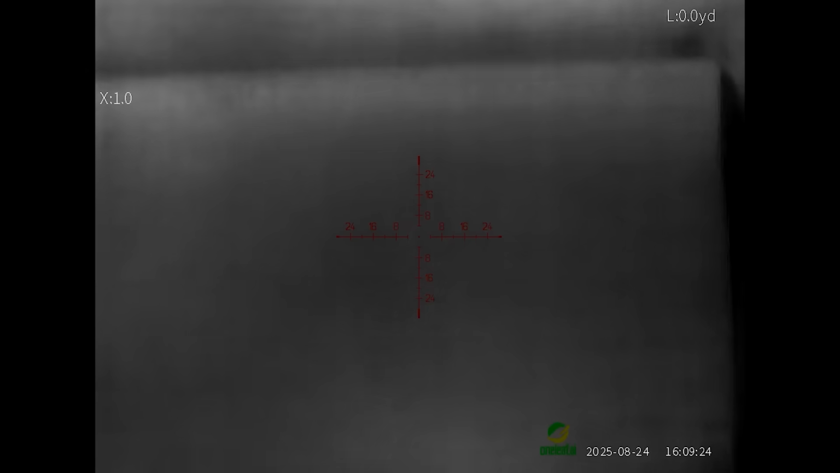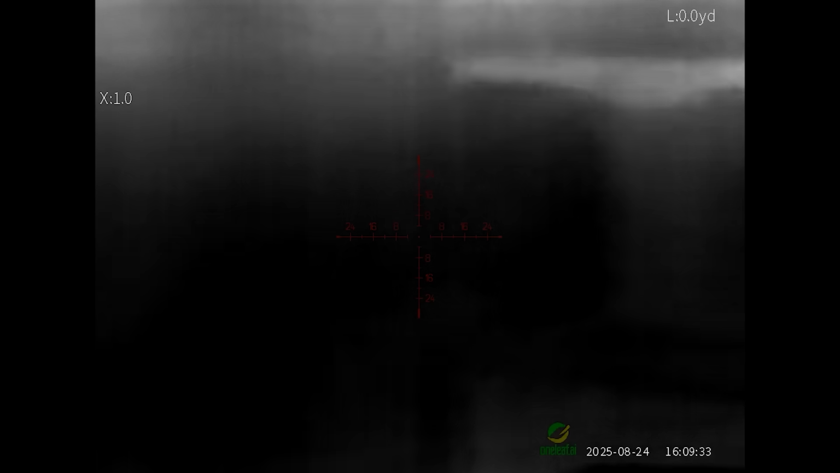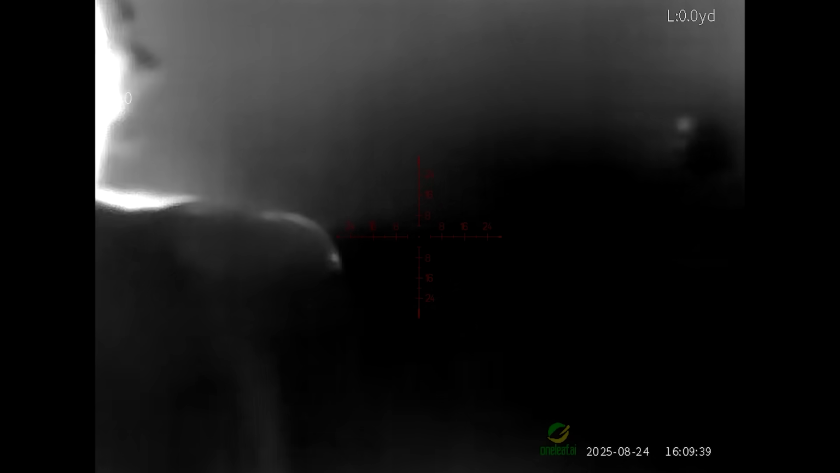If you look around, we got boxes. I can make the outline of the boxes. There's all our canning supplies up there on those shelves. Look at that. That's all jars, canning jars. Ready to go. We're ready to go. We can pan around here, and we've got all kinds of other...